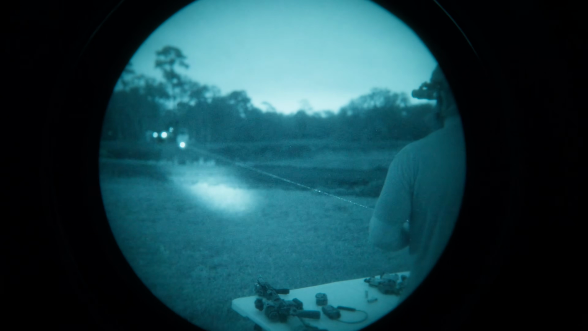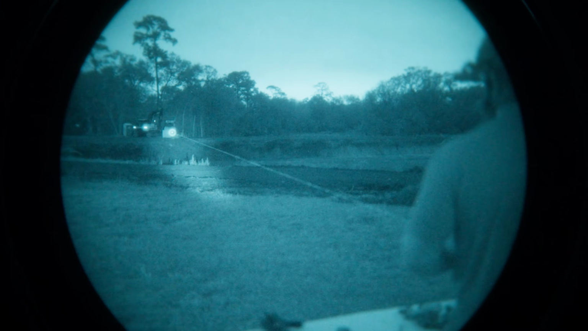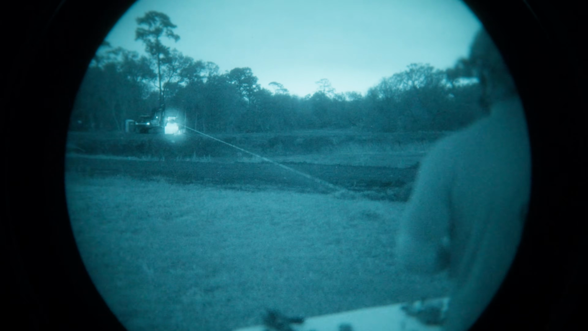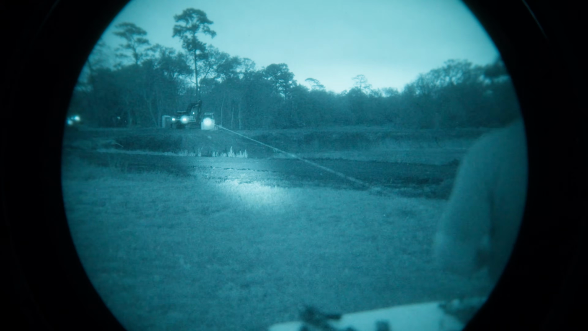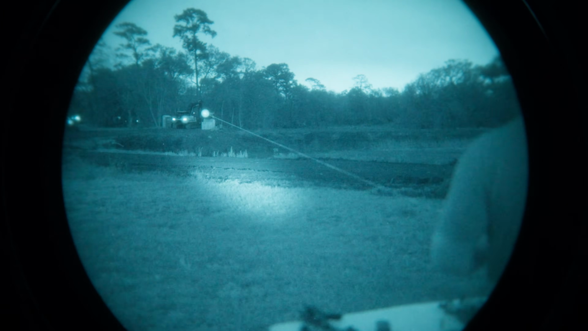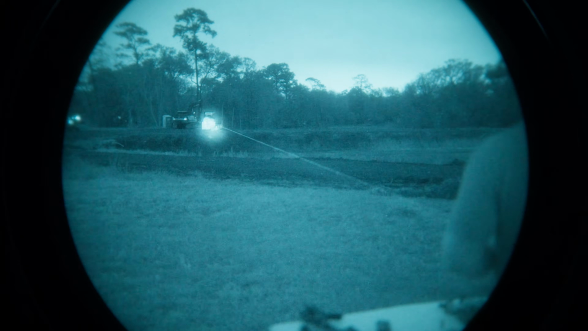So the cool part, the big selling feature of this laser is the throw lever on top for the beam divergence. I really like that. You see how easy I can go from full wide open illuminator to as tight as it goes. The illuminator is pretty good. I'd say it's not as good as an NGAL or the Raid XE.